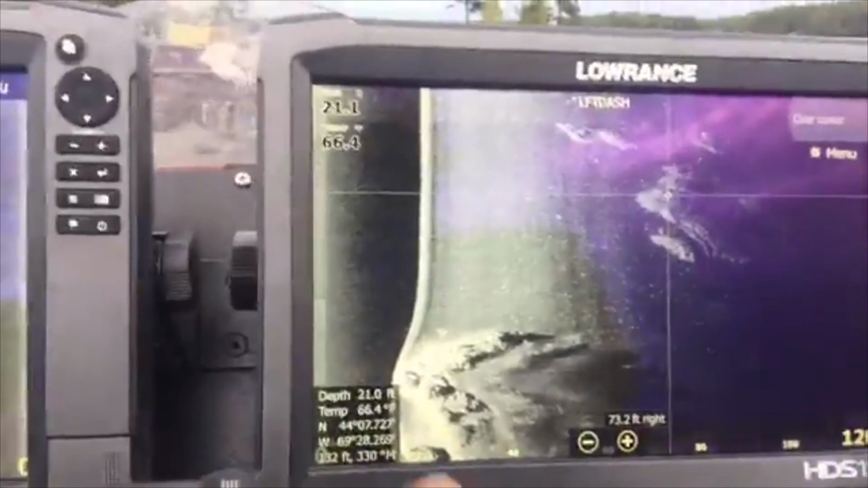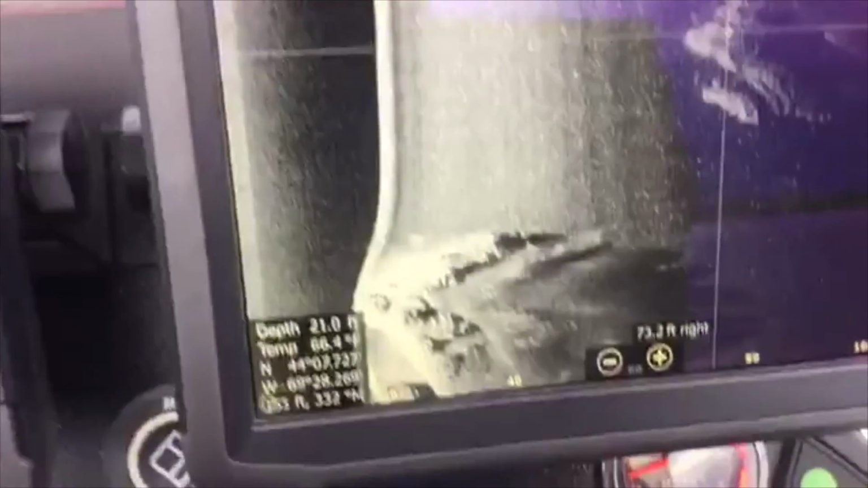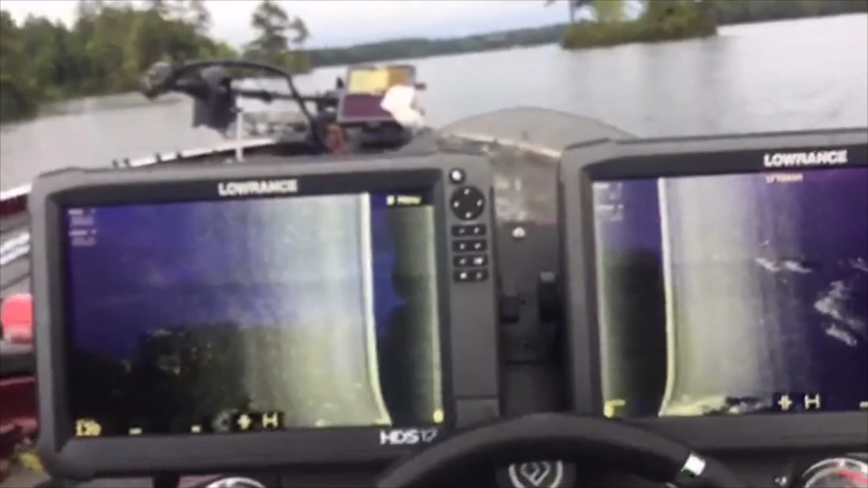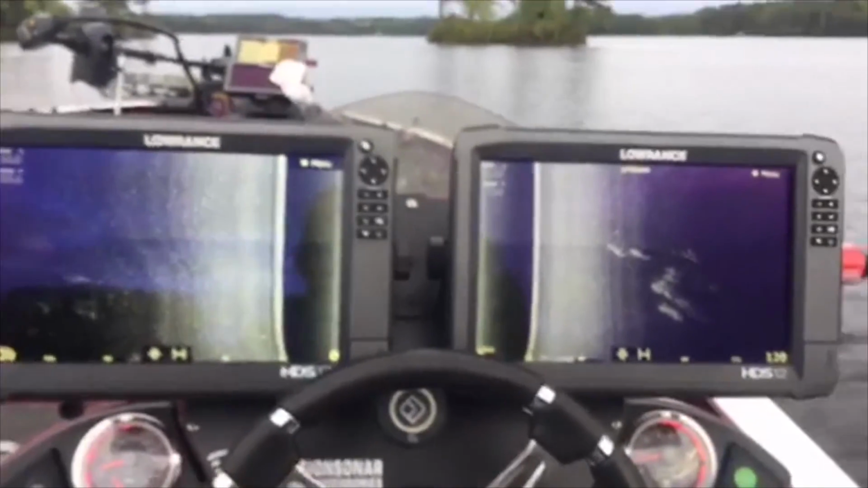That one right there is in 21 foot of water, which is another cool thing. When you put a dot out there, it'll actually tell you how deep it is. So that's a ledge out there in 21. It's good hard rock, and you can actually see the veins in the ledge with that LOWRANCE. I like to crank my contrast way down, so I'm running at -30, so it doesn't make anything too hot.